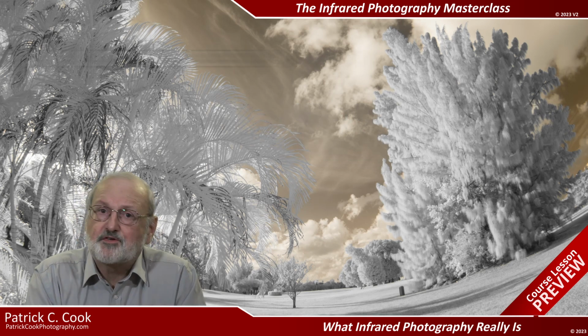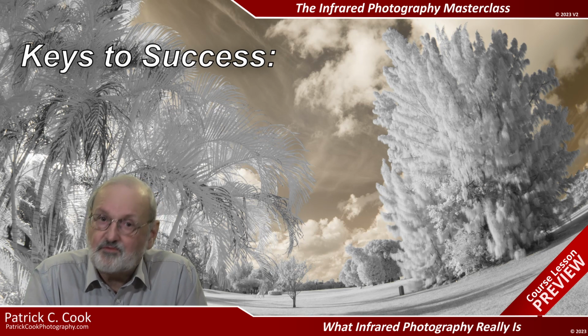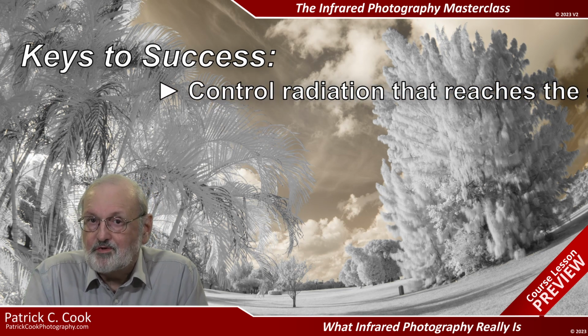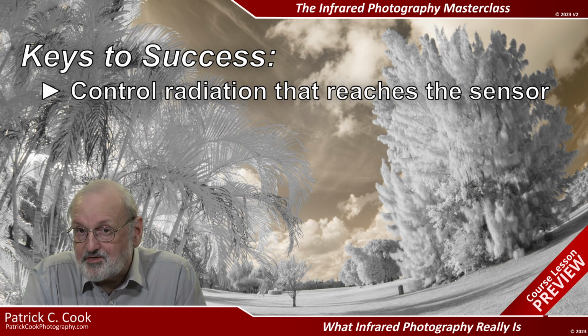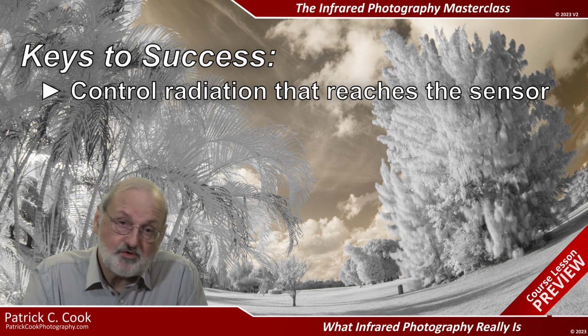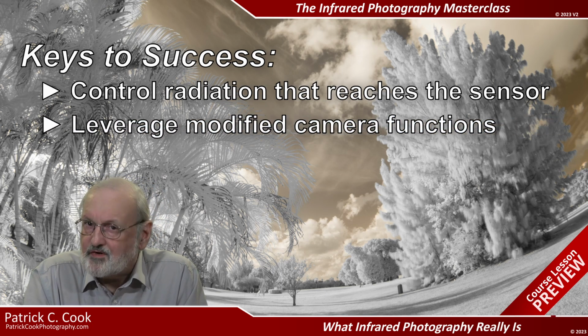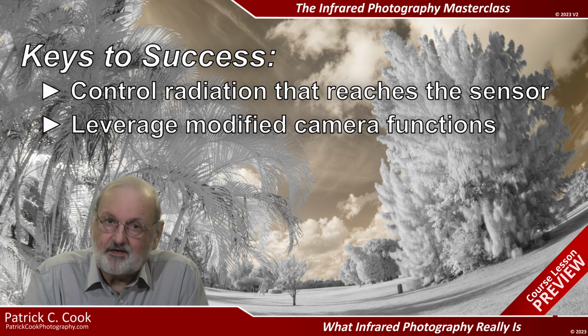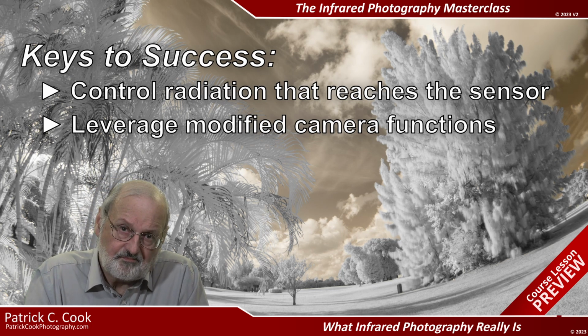Well, the key to success with digital infrared photography is to understand filtering, to control the portion of the radiation spectrum striking the camera's sensor, the radiation spectrum that you are interested in. Then leverage and control the functions of the camera that has been modified for infrared.